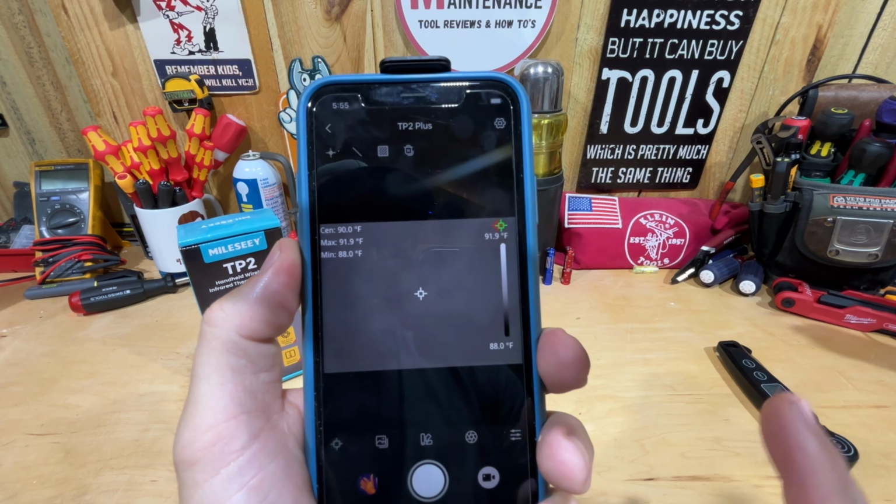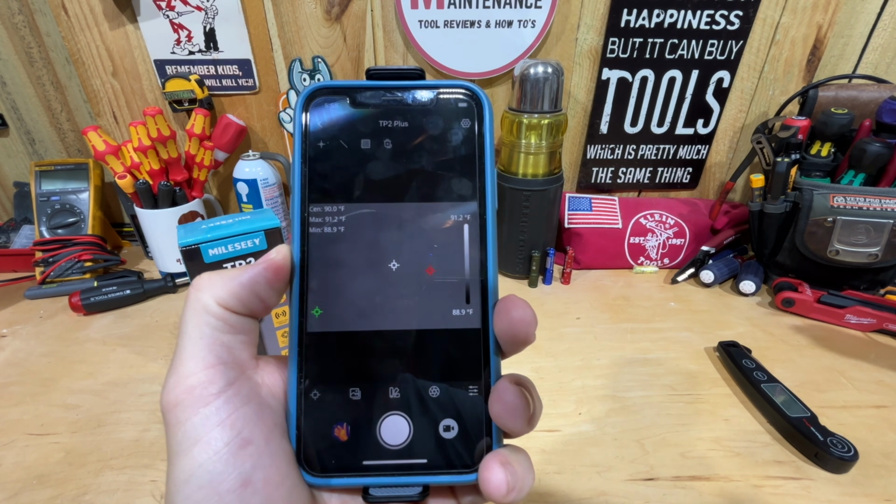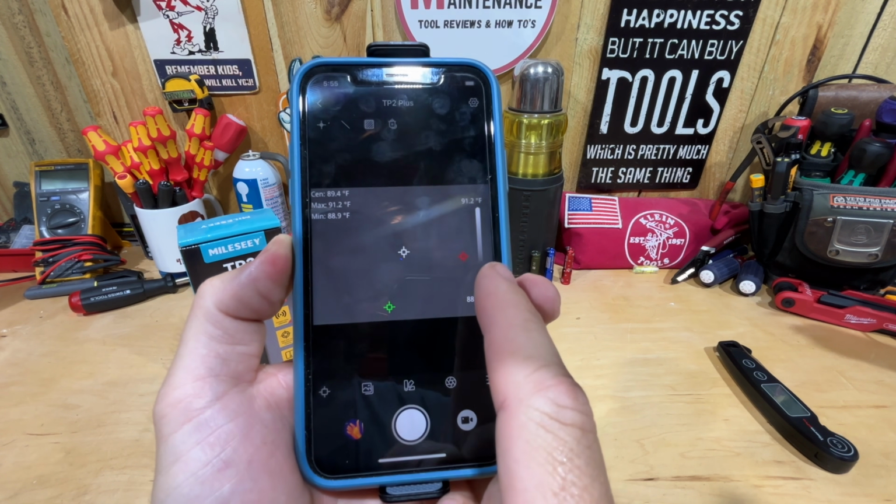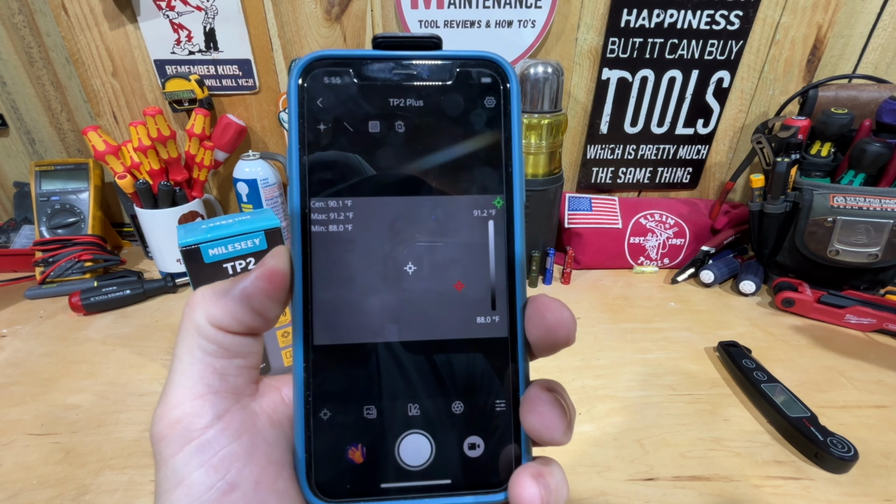So here is the infrared screen. You can probably see my hand out there now. Lots of nice options on this. So you first have the dots up here. You've got the green, the red, and the white showing up. That's your hottest point on the screen, the center point on the screen.